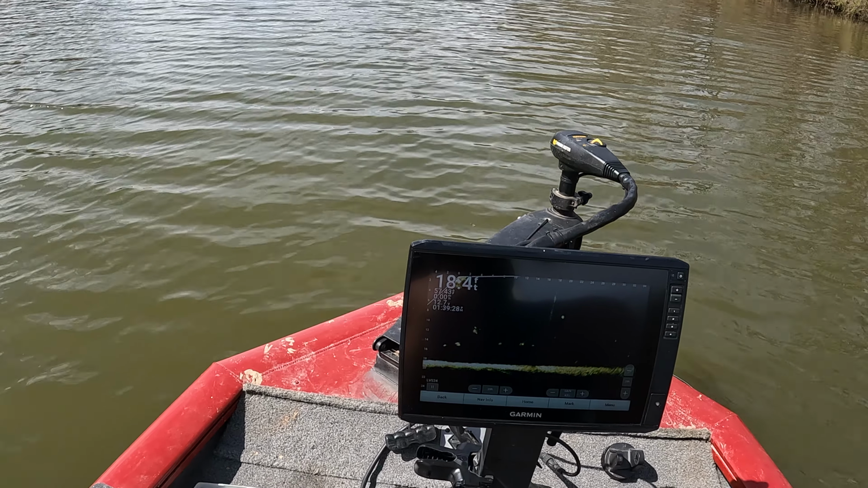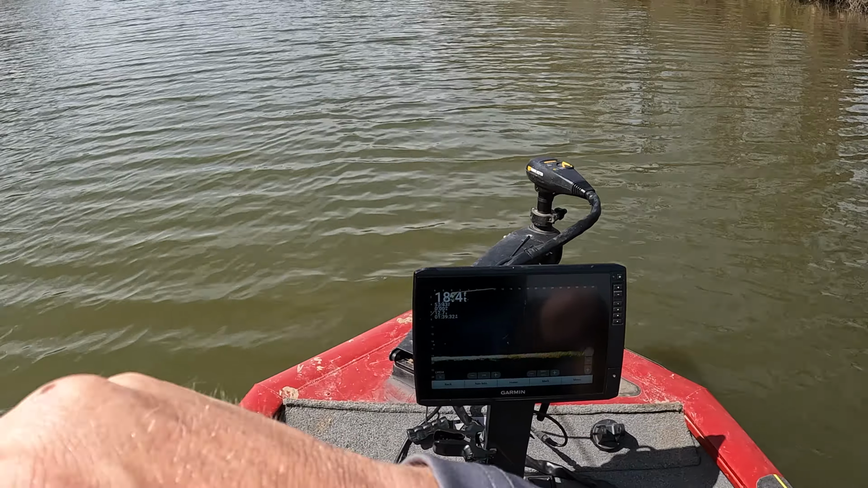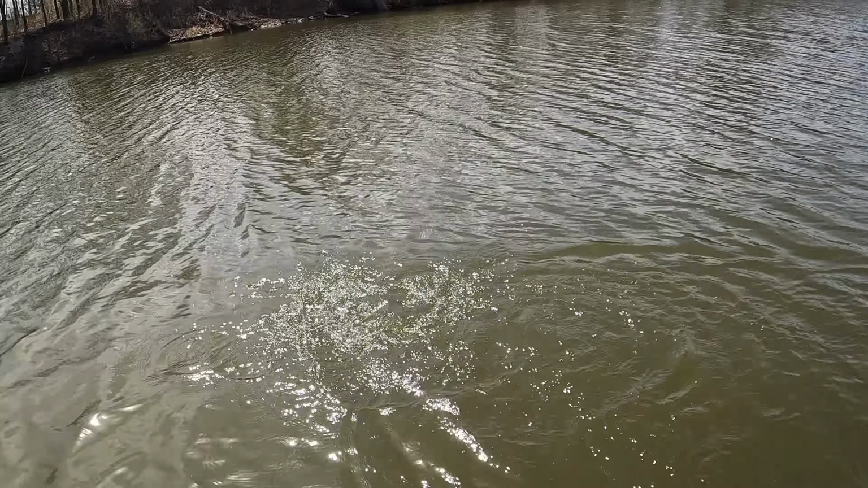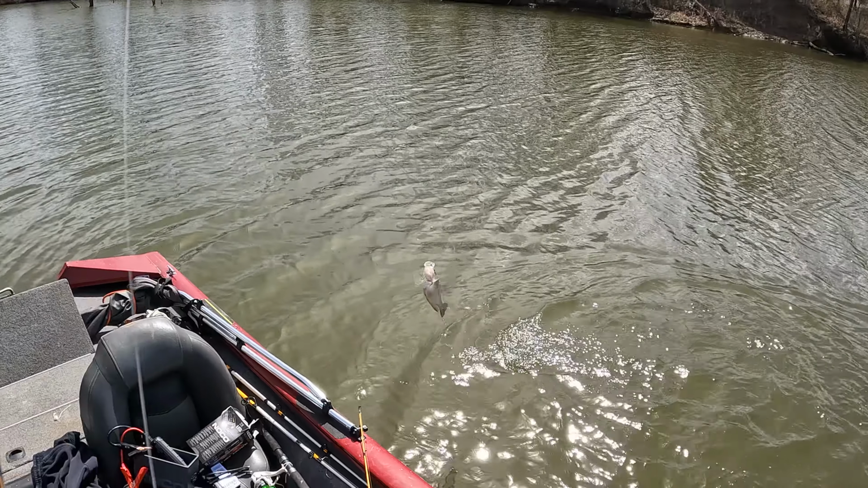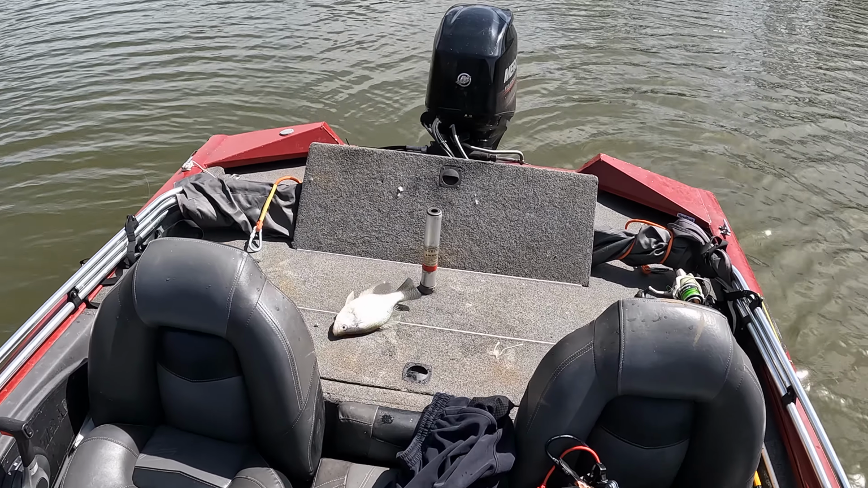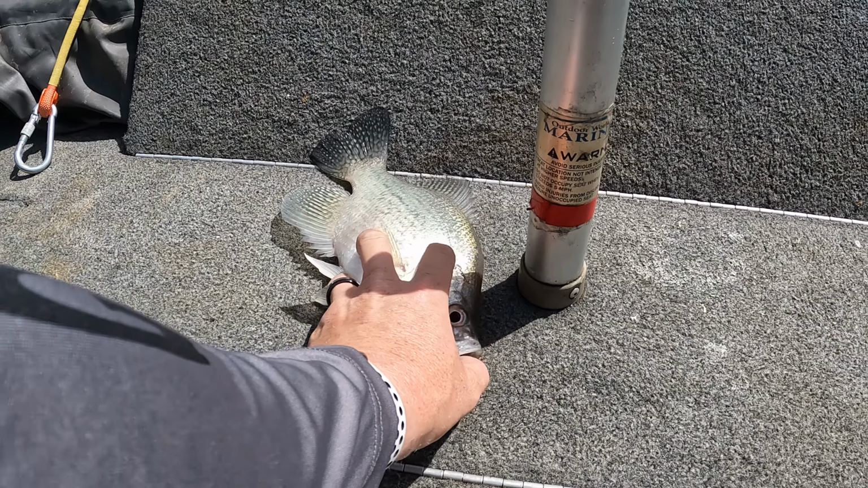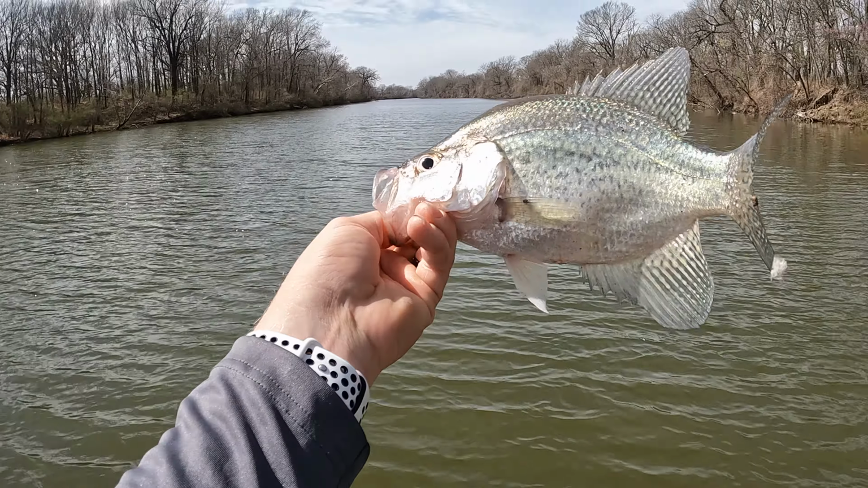Oh yeah. It's a slab here. This is the biggest one of the day. Oh yeah, that's a monster right there. It's a great big one. Come here, buddy. I'm telling you, these are close to 2-pound crappie. That right there is a very, very beautiful crappie. That's a big crappie right there.